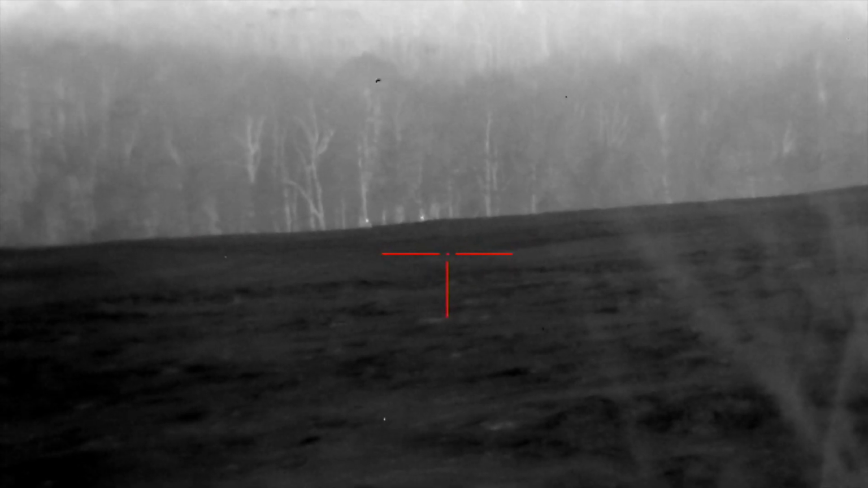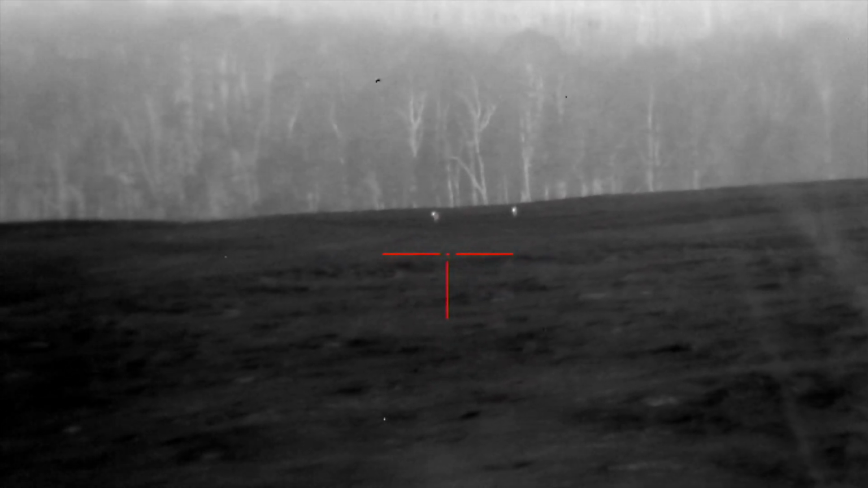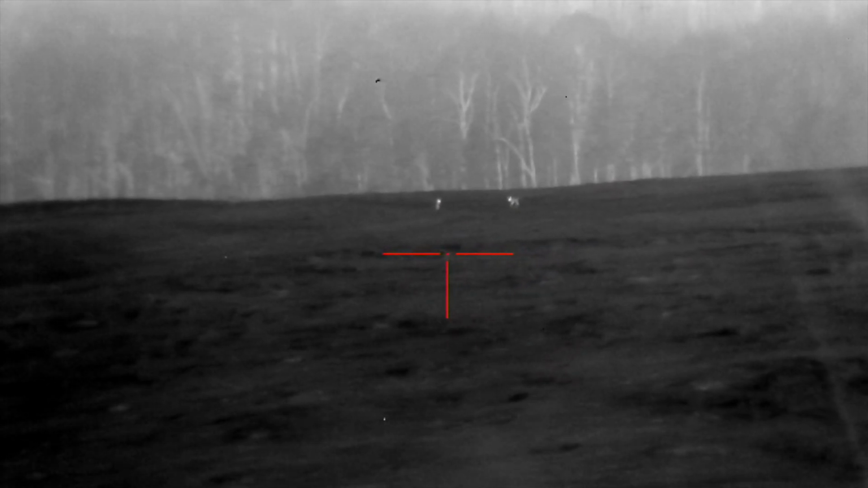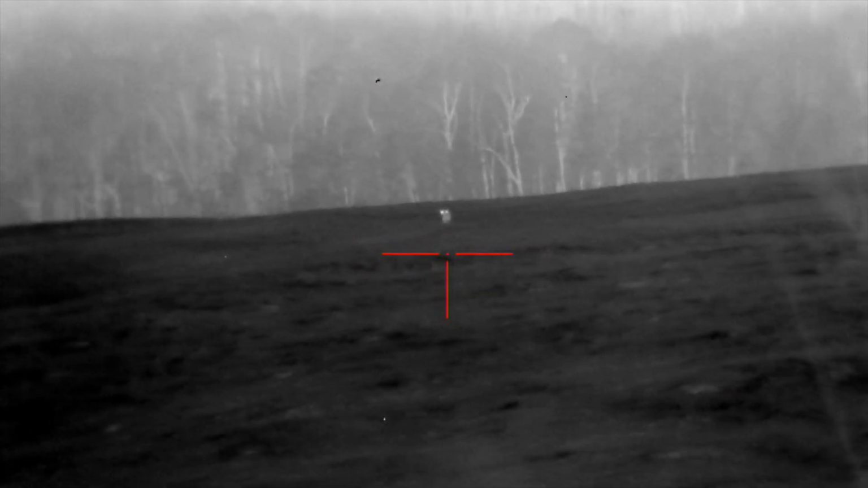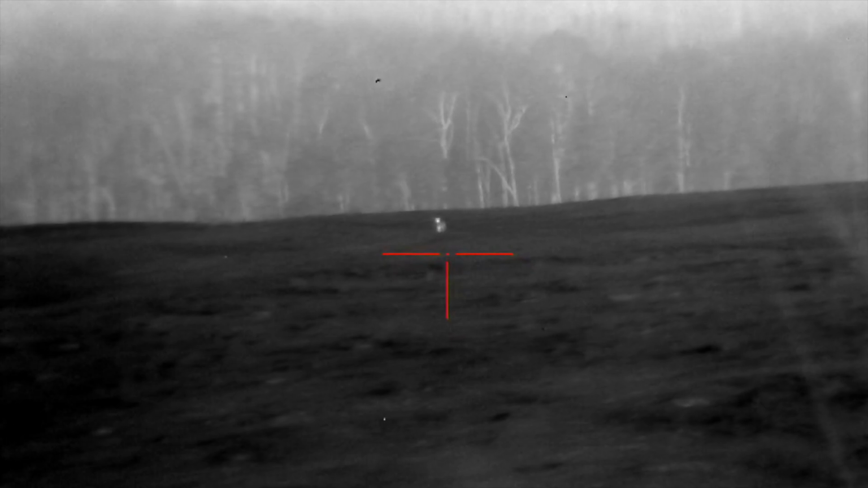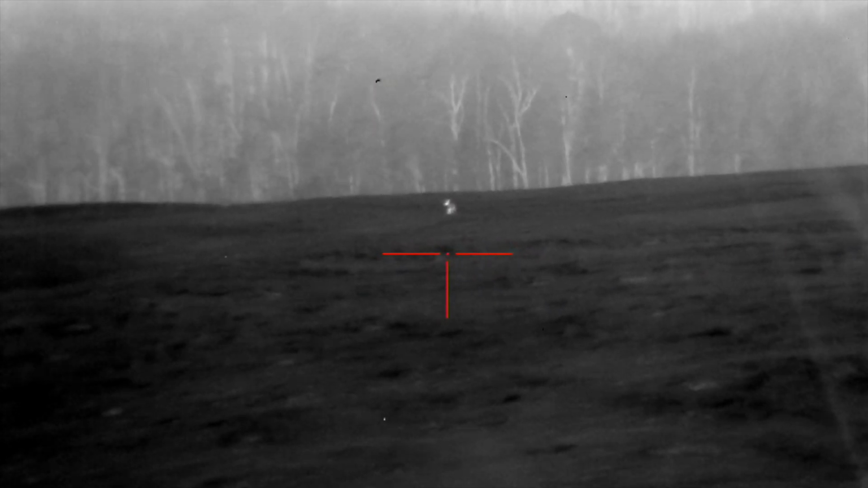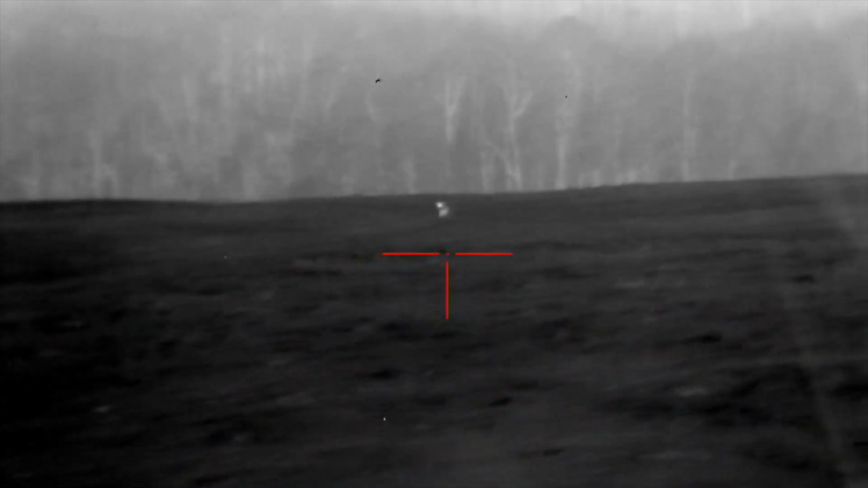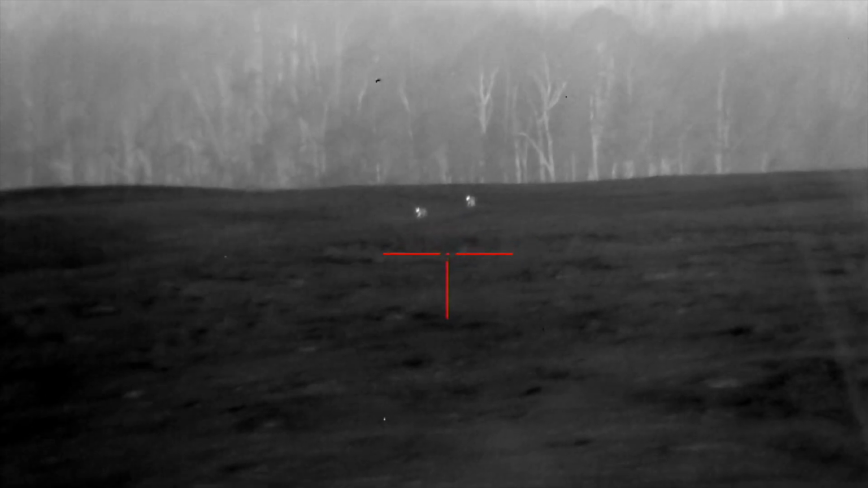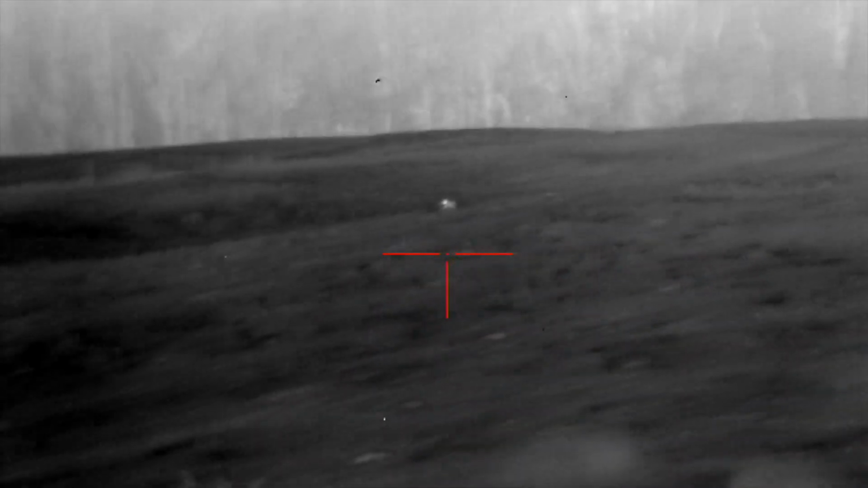See them? To the right. To the right. See them? In the middle of the field. You stay on the dog on the left. Let them come.